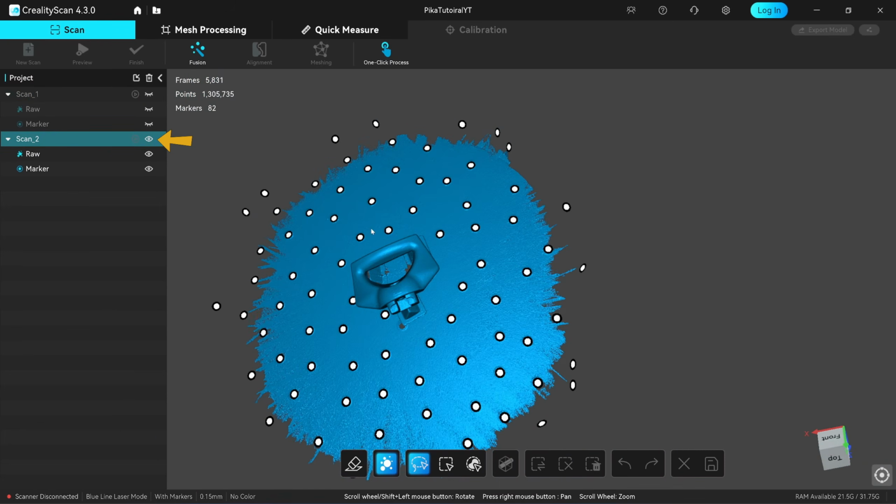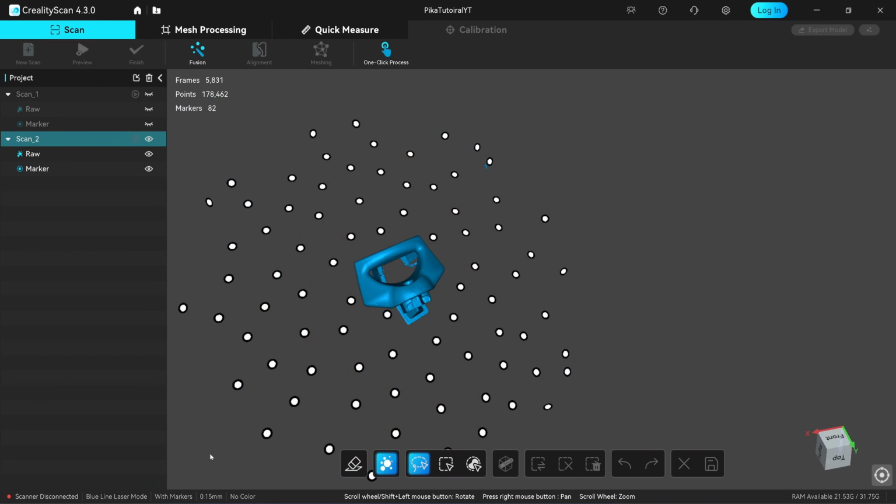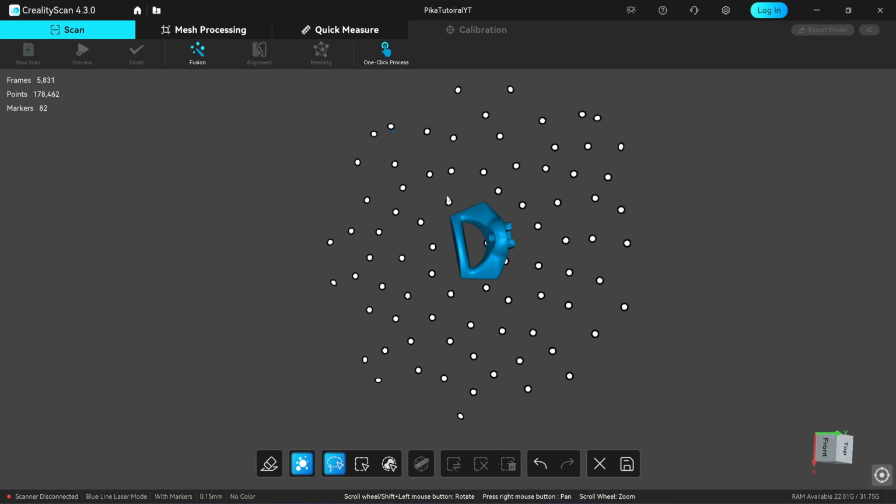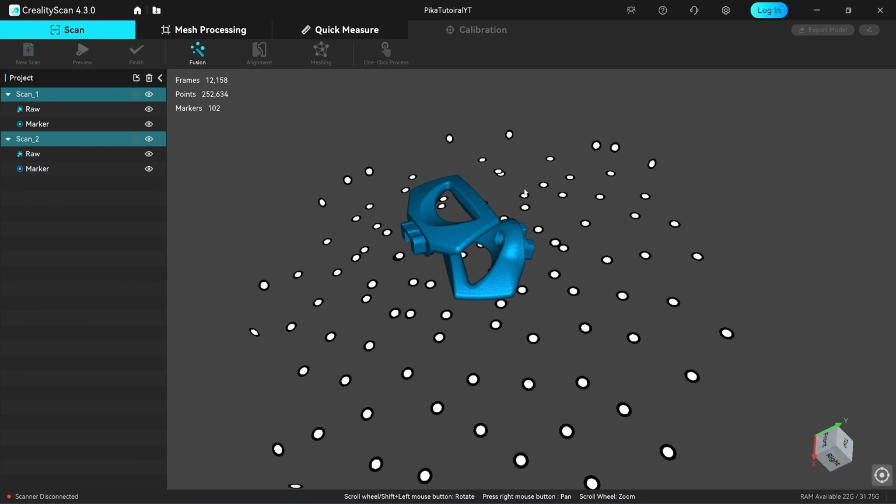Next, I click on the second scan. It will automatically toggle off the first scan. Similarly, I use the lasso tool to remove the pyramid support. Pick the object you want, hit invert selection, and it will highlight everything else so you can delete the excess.